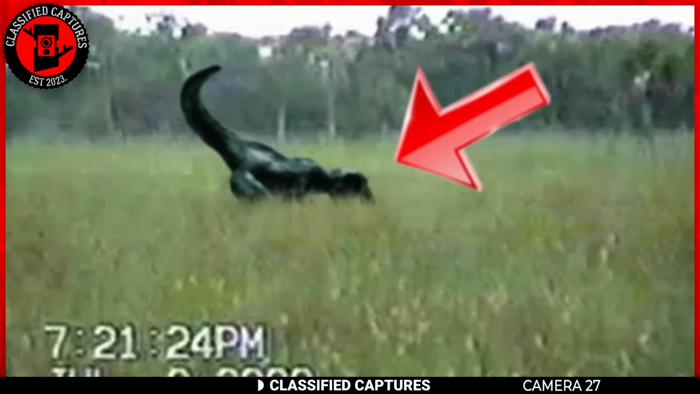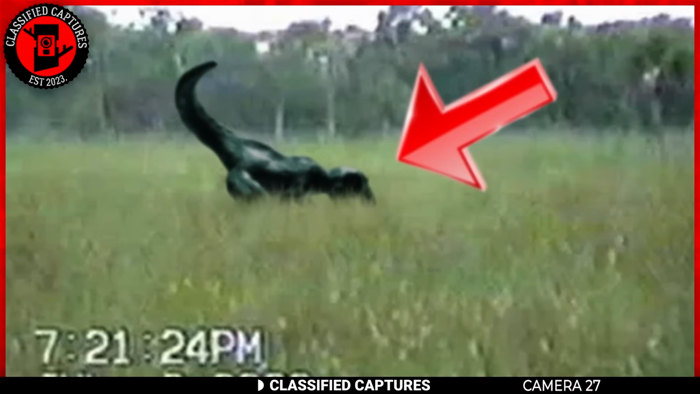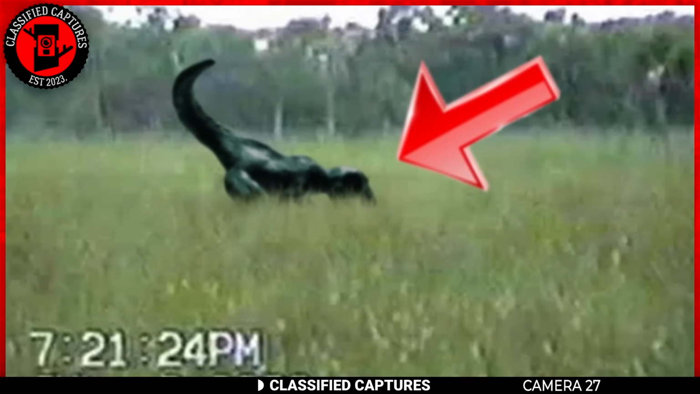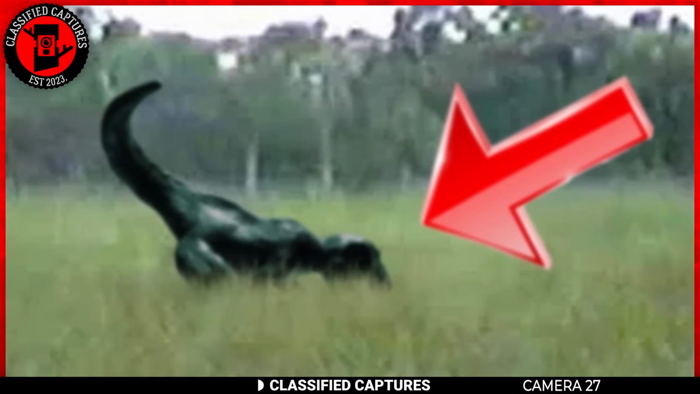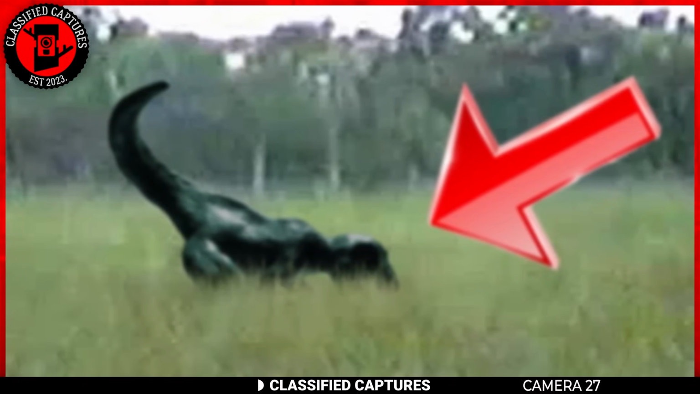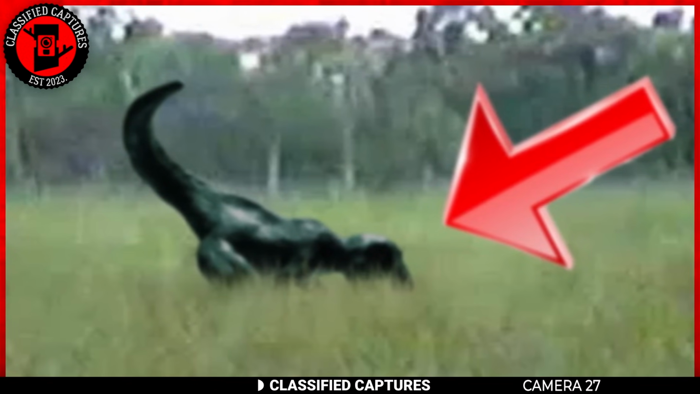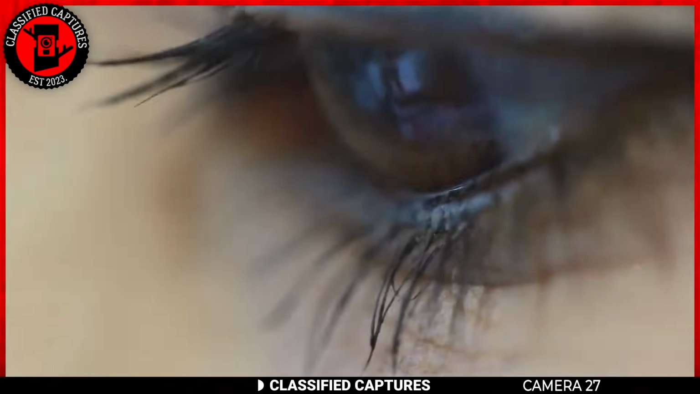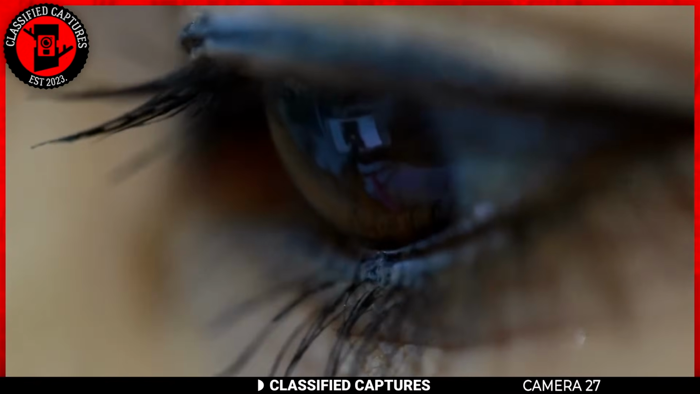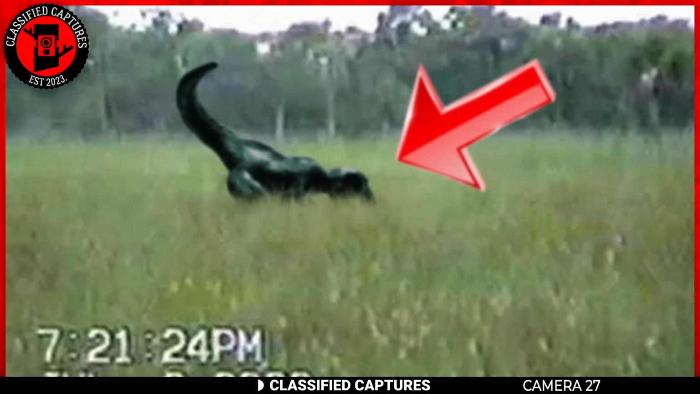The year 2000 brought about an intriguing encounter for a man who was strolling along a path adjacent to the woods. While on his walk, he noticed something quite unusual happening in a grassy field ahead. It appeared as though dust was billowing into the air, suggesting that some mysterious creature was either digging or frolicking in the sand. Naturally, his curiosity got the best of him, prompting him to investigate further.